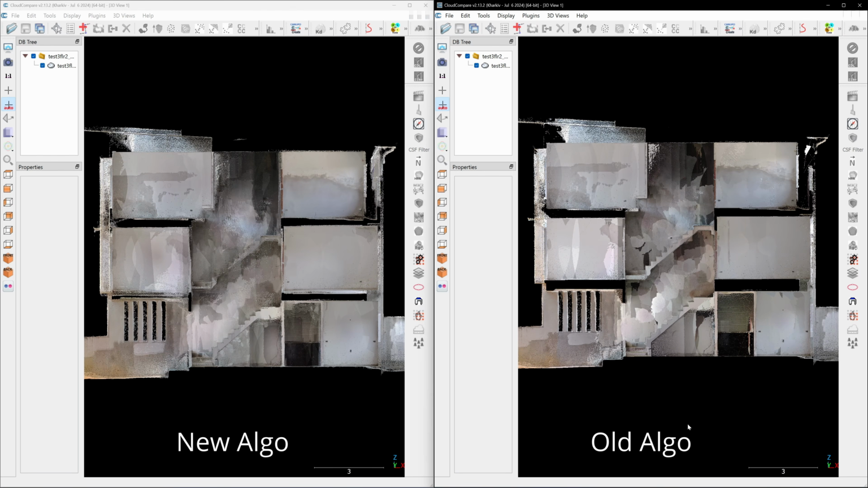You can see that in the new algorithm's scan data on the left, the second floor line looks fuzzy and the third floor isn't level. By contrast, the old algorithm's result on the right shows sharp, well-defined floor lines and very accurate leveling.